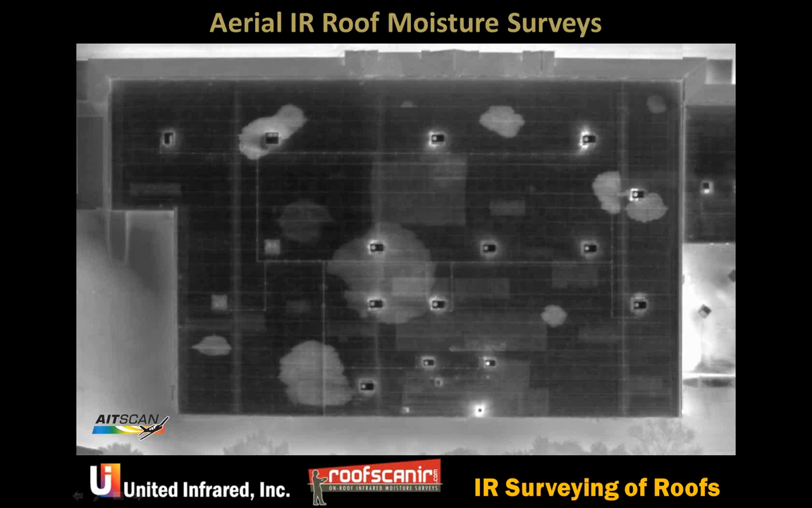Also, if you don't do a moisture survey and you cover up the water, it can come back to haunt you as a contractor, the owner, and also the roofing manufacturer.